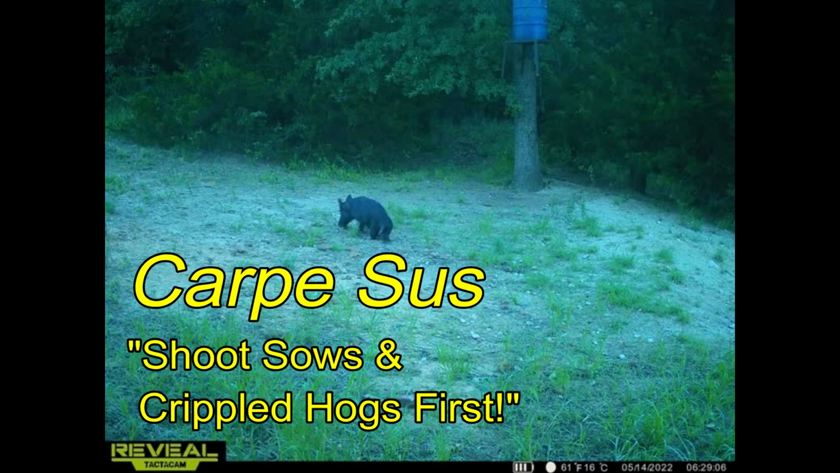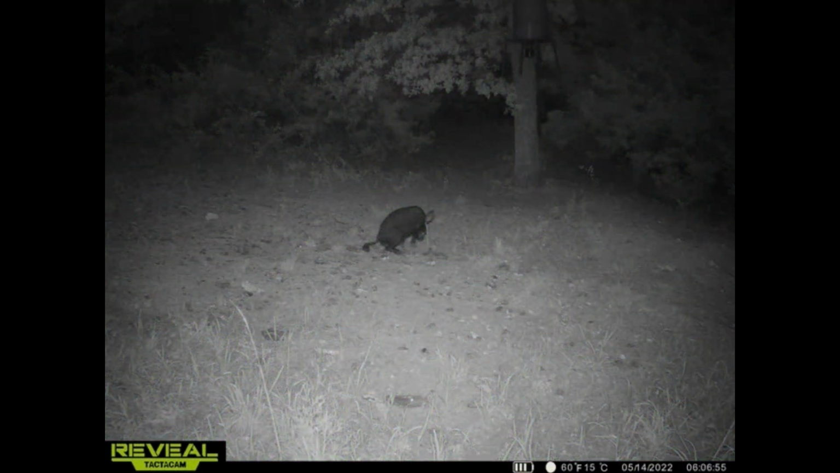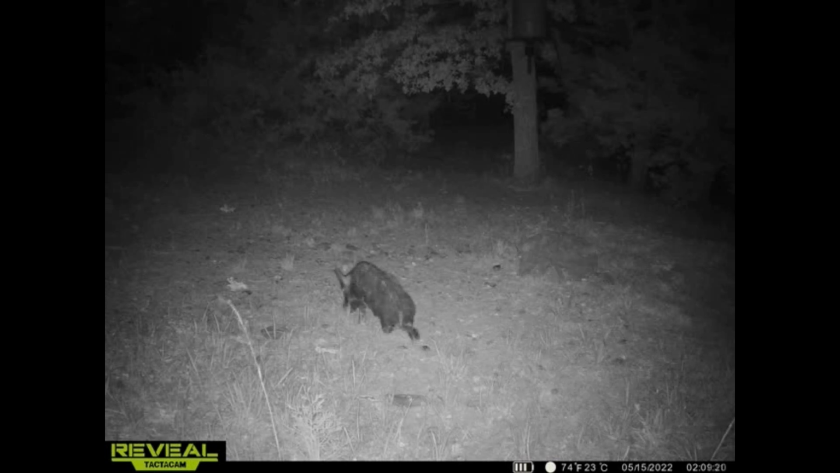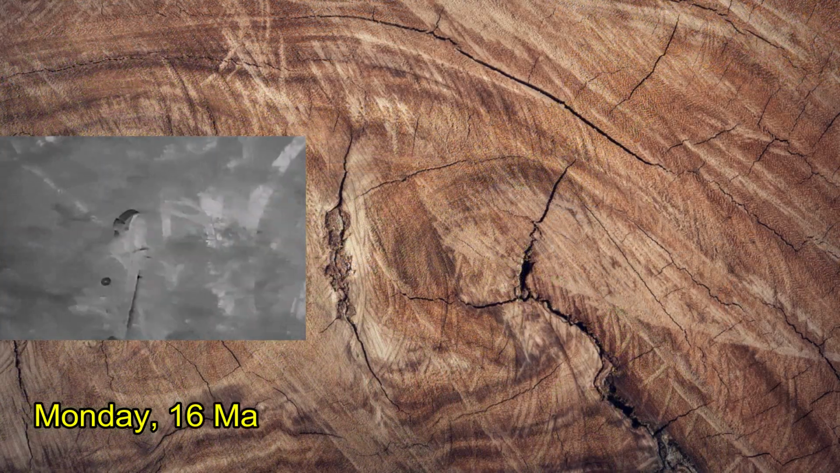Car pieces when hunting up in North Texas. I'd been after this hog for the last 3 weeks or so. It's a crippled hog. It's missing part of its left rear leg. It always looks like it's been in pain in these images. I don't know that it's actually in pain, but it's obviously not moving very well, and it just needs to be put down. Here's my office view for the night, and he's going to be coming in from the left.